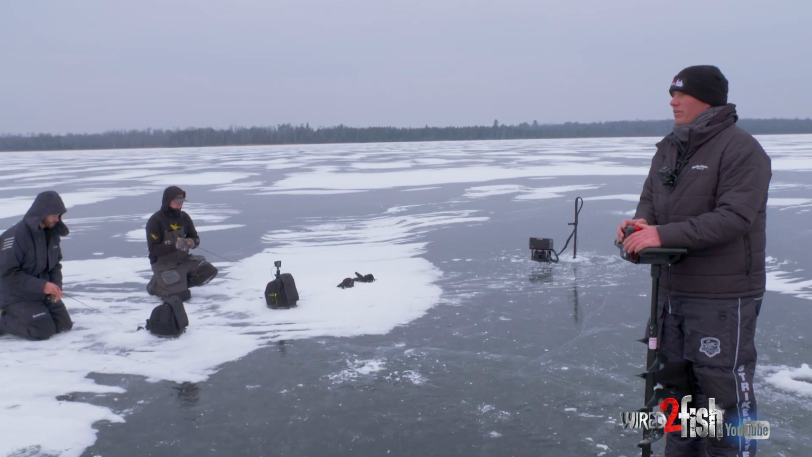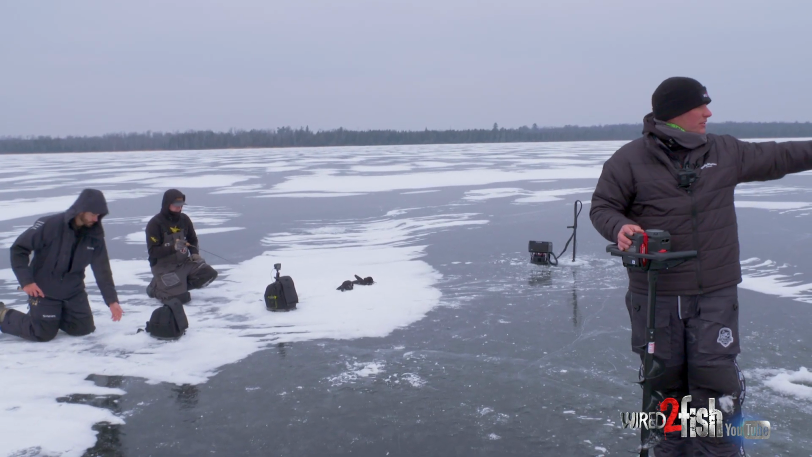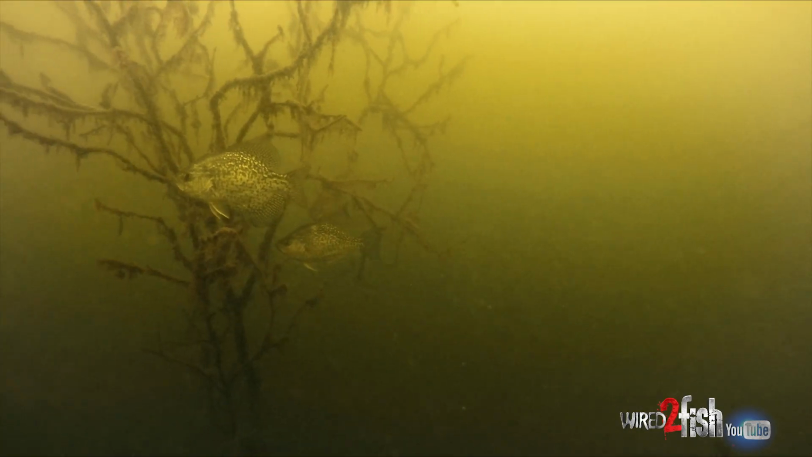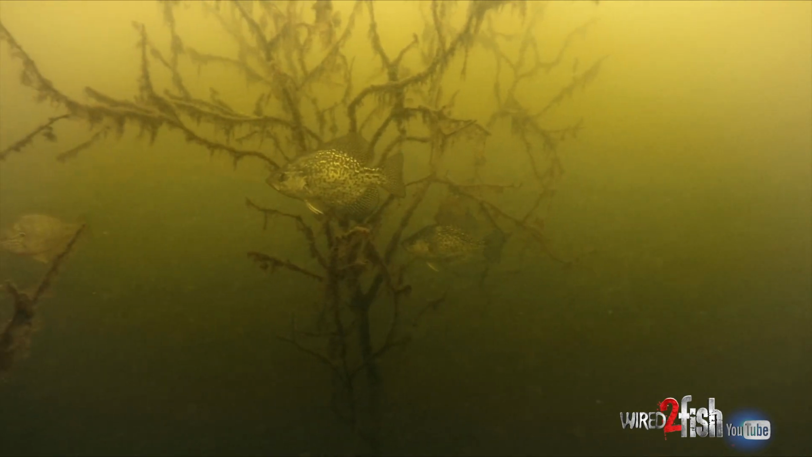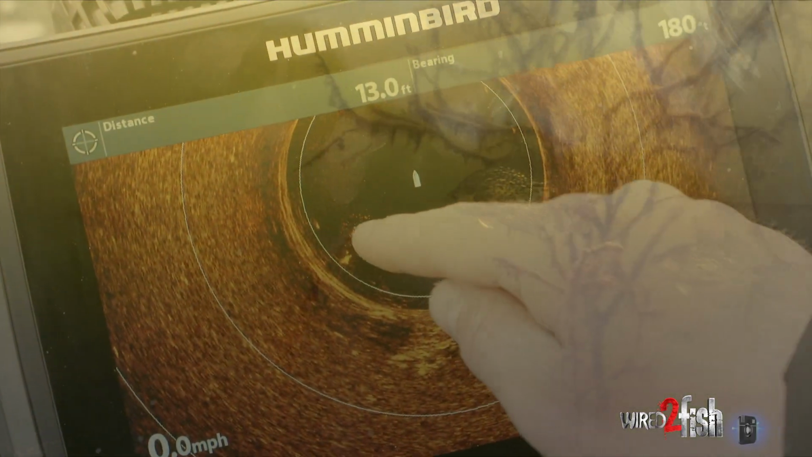The cool thing about it is it's a high percentage area, and I've drilled a few holes in and around this tree. All day fish will kind of come and go from this area, and we can really see it quite easily on we got a 360 unit back here.